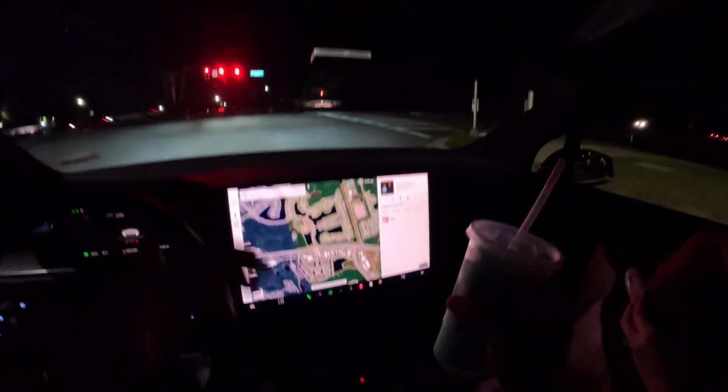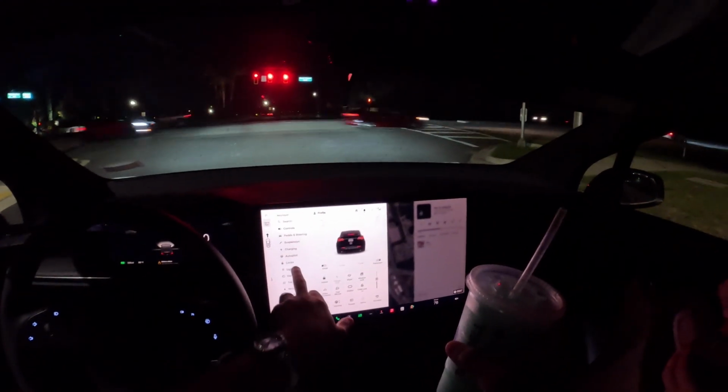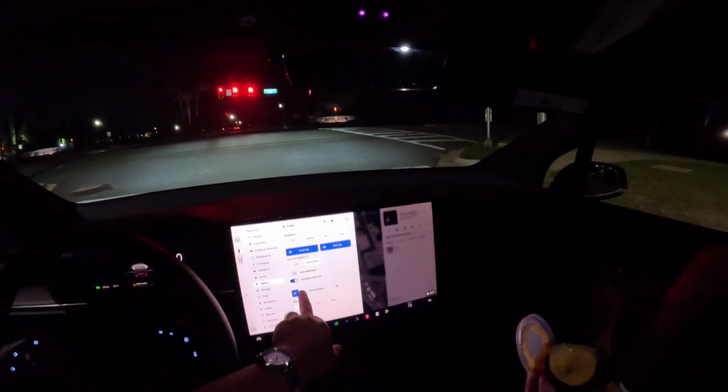Where are the lights in this car? Wait, what? Where are the... Oh, wow. Oh, it's up here. There it is.